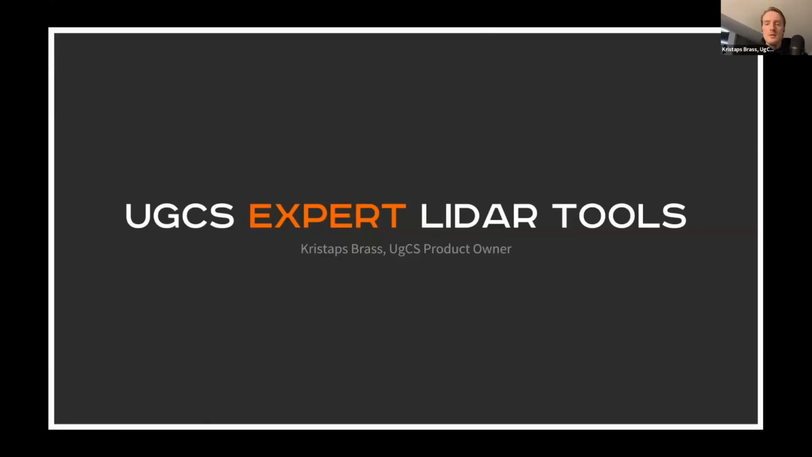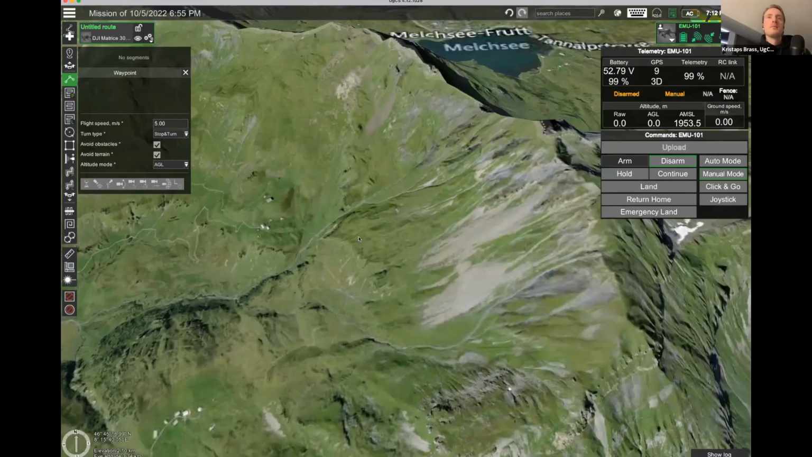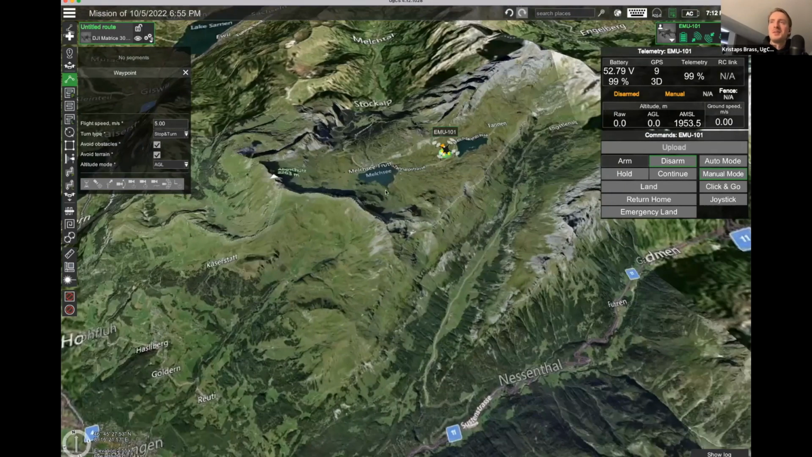I hope you should be able to see the screen. Maxim, can you also see the UgCS screen? Yeah. Okay, perfect. Just checking.